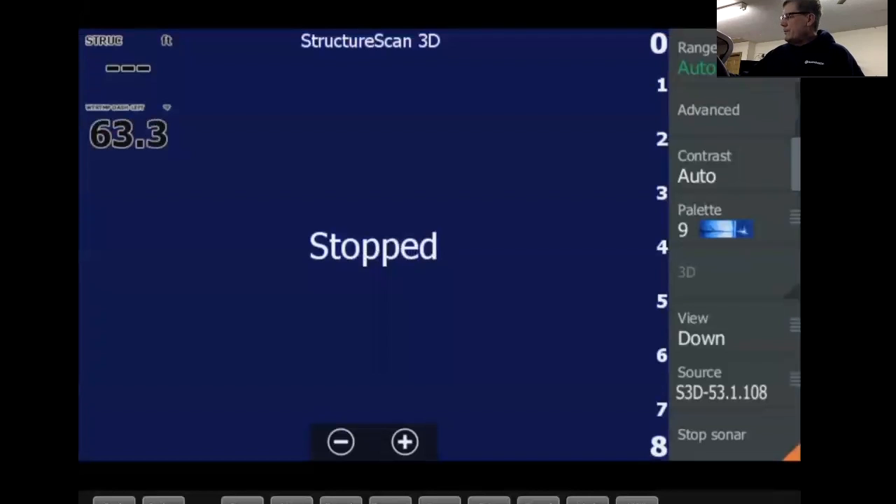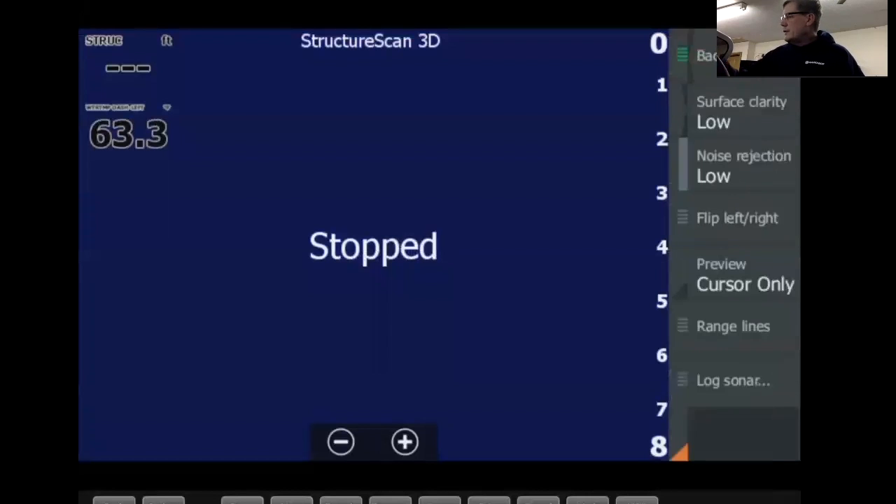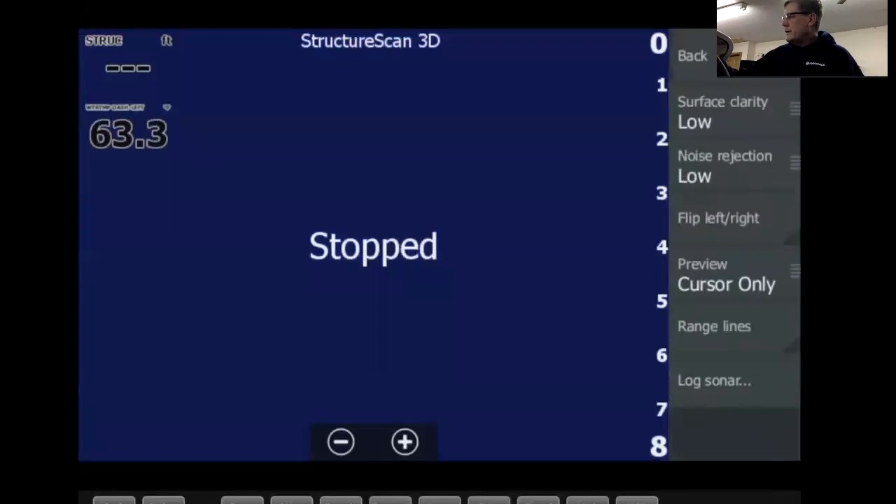Again, right now we're in a down view, and I typically run my range in auto for down scan. If we tap on advanced, here's some settings over here in the advanced. Surface clarity, I leave that low, typically factory default. Noise rejection low. Flip left to right.